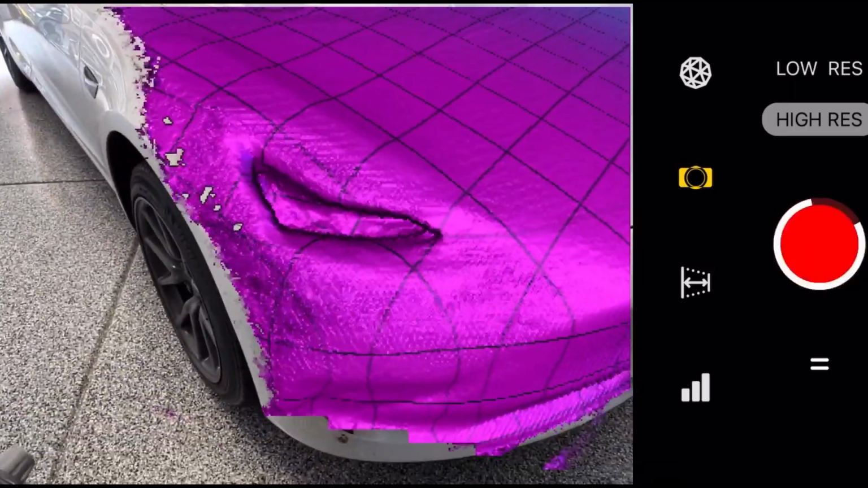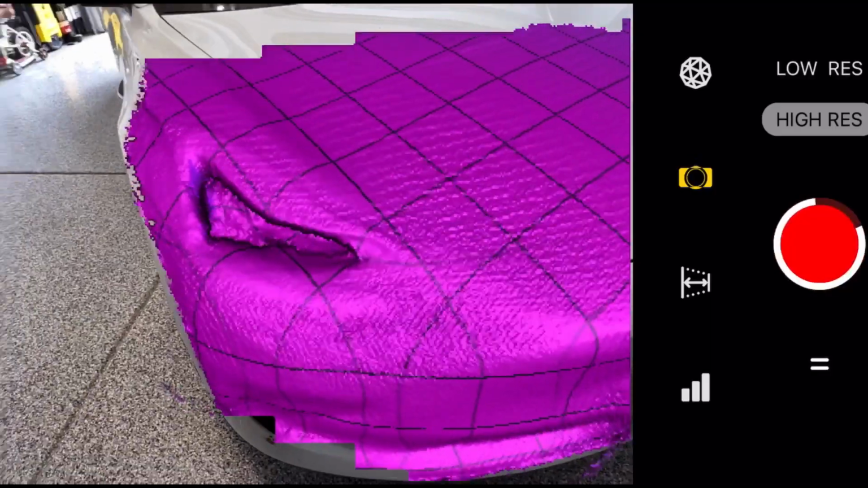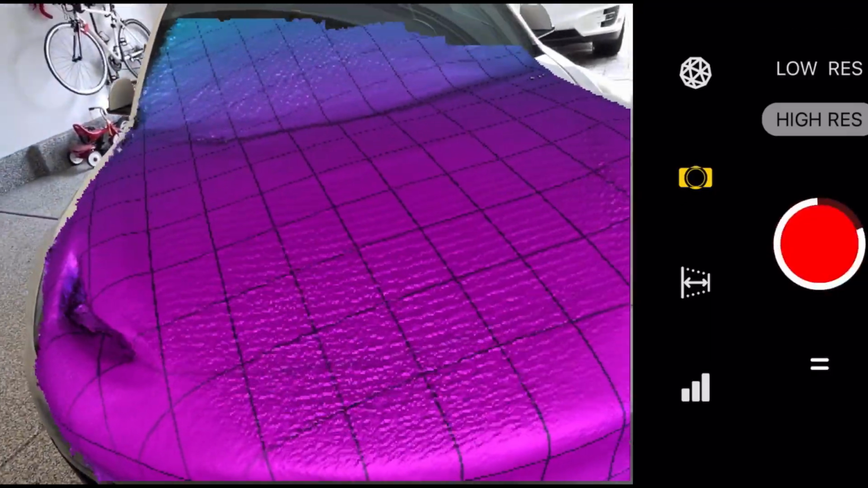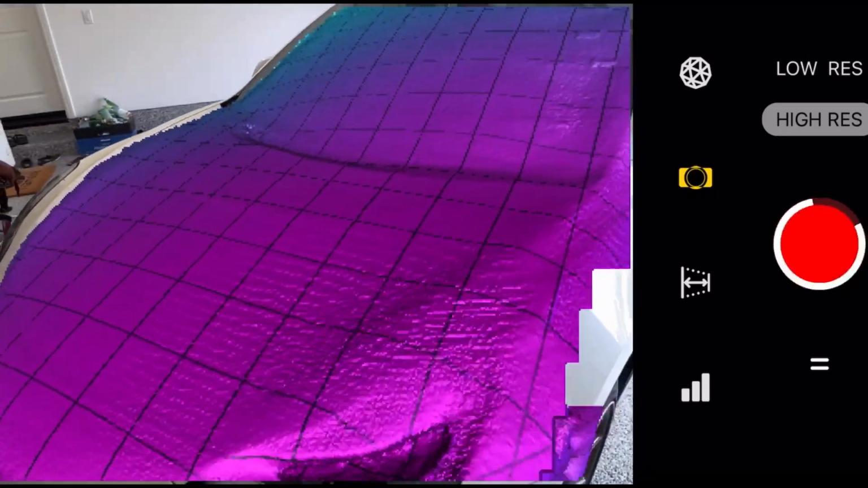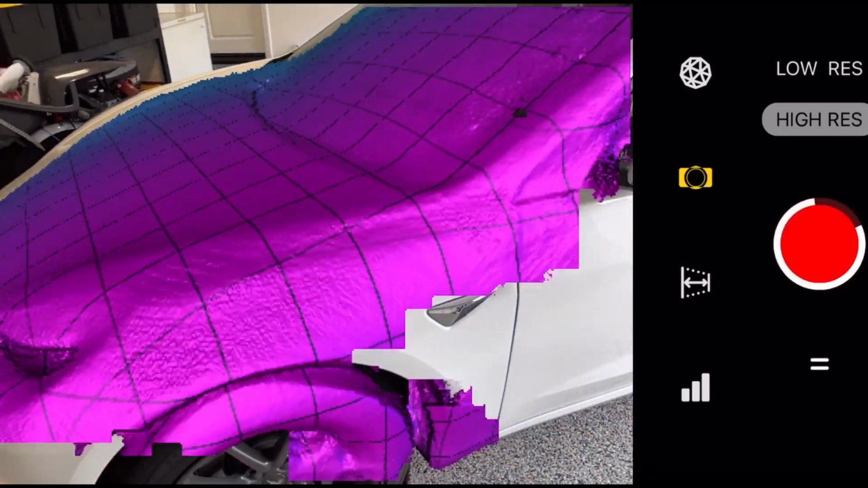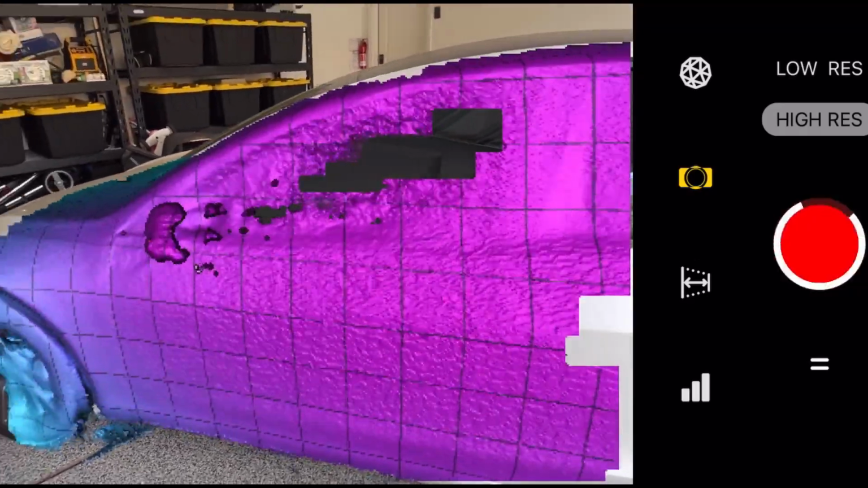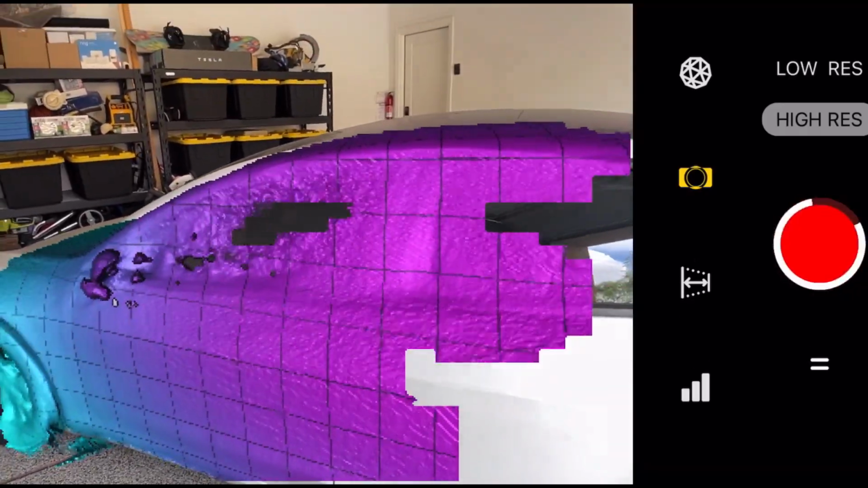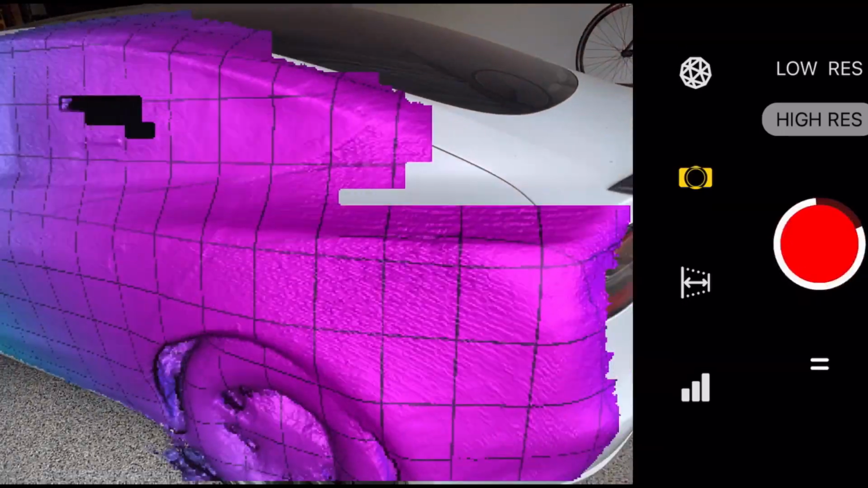So you can do a lot with this measuring. You can make a replica of this Model 3 with 3D printing. You can also insert it in certain images as a replica of the vehicle in its actual form. So I think it's pretty neat. I thought I'd share this with you.